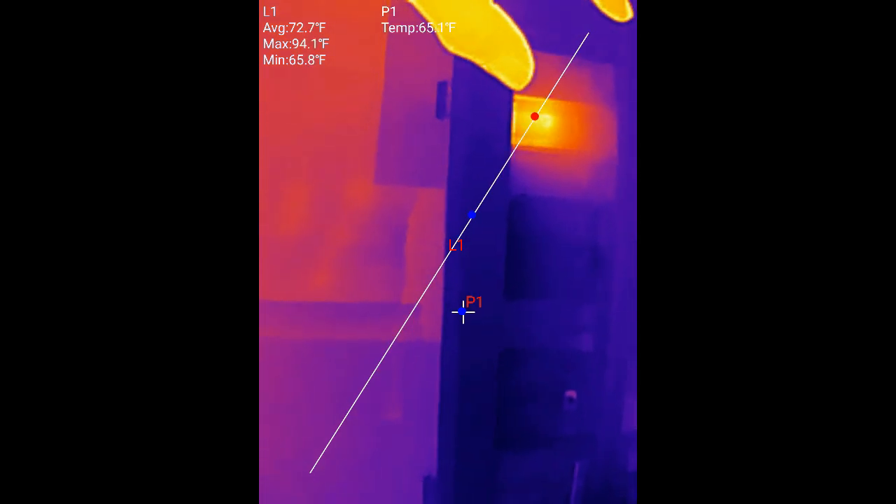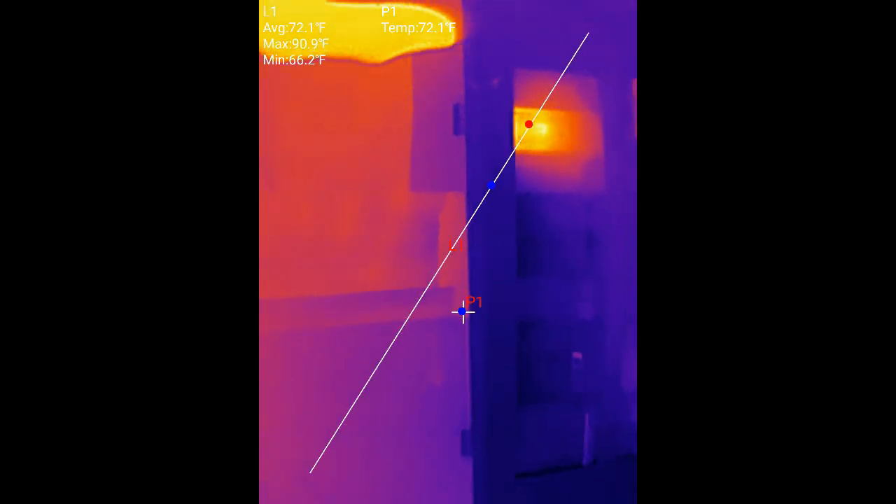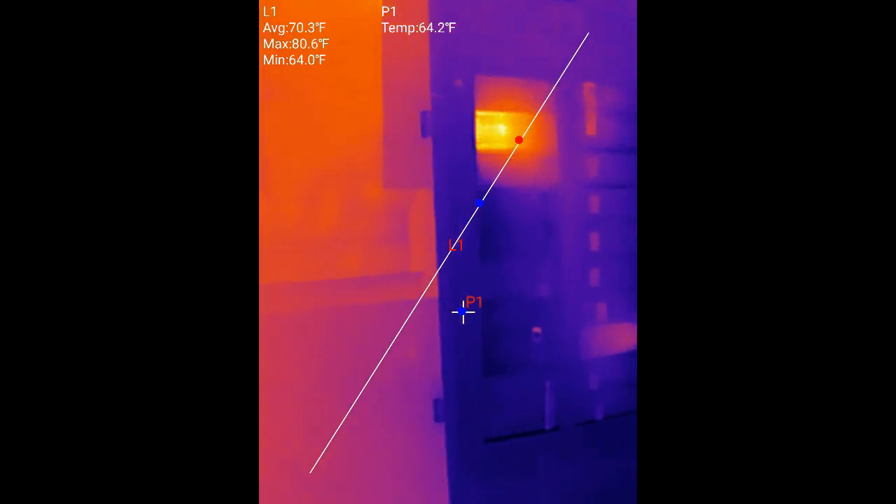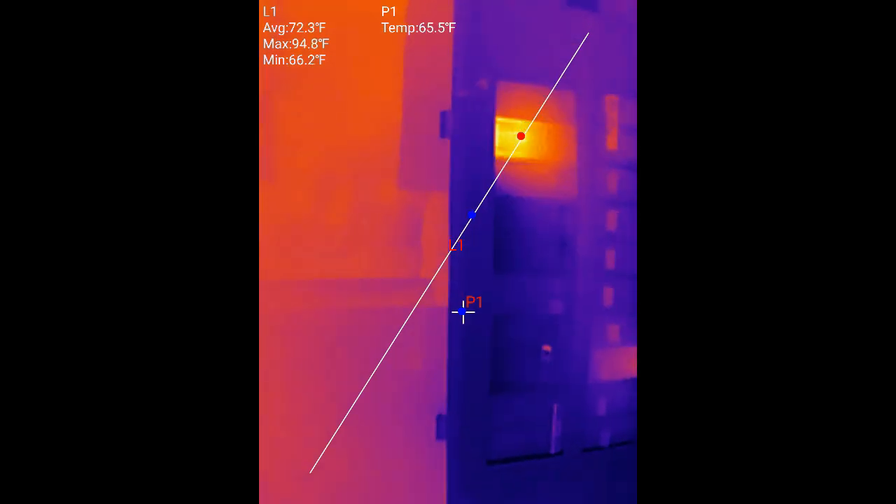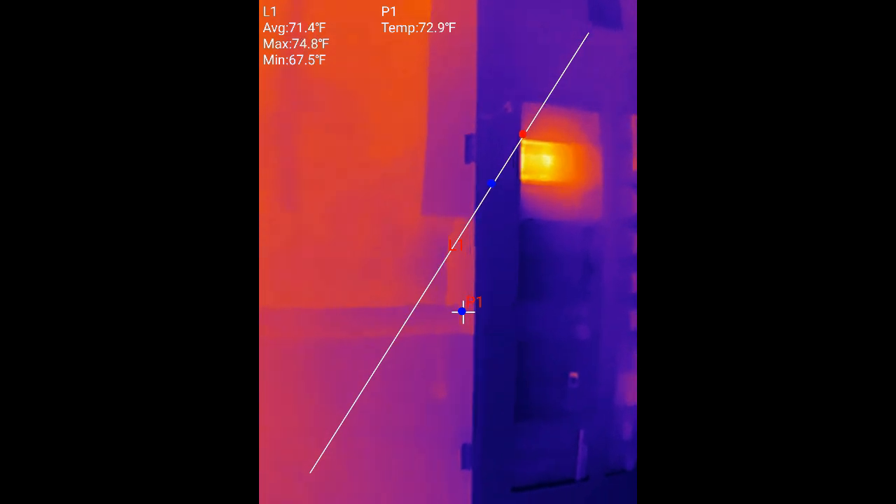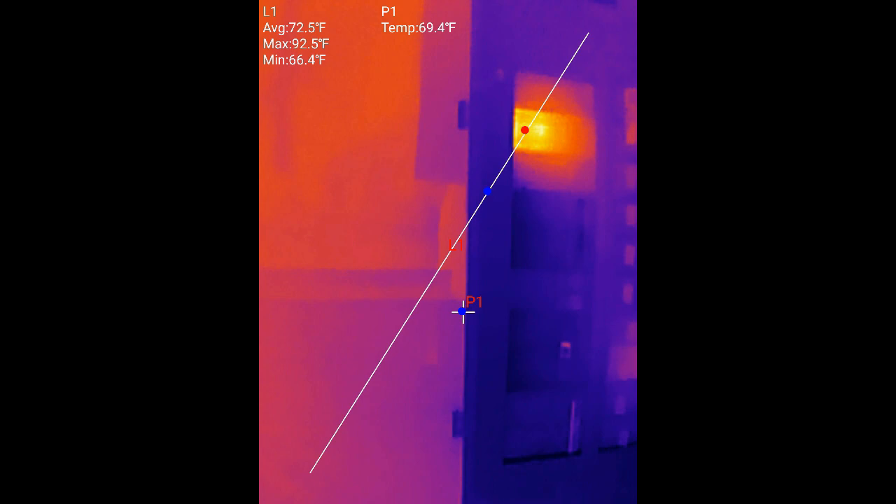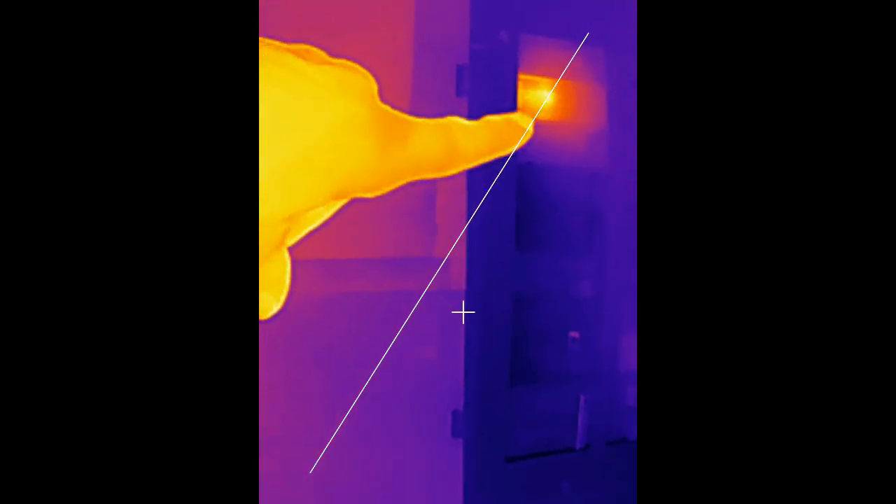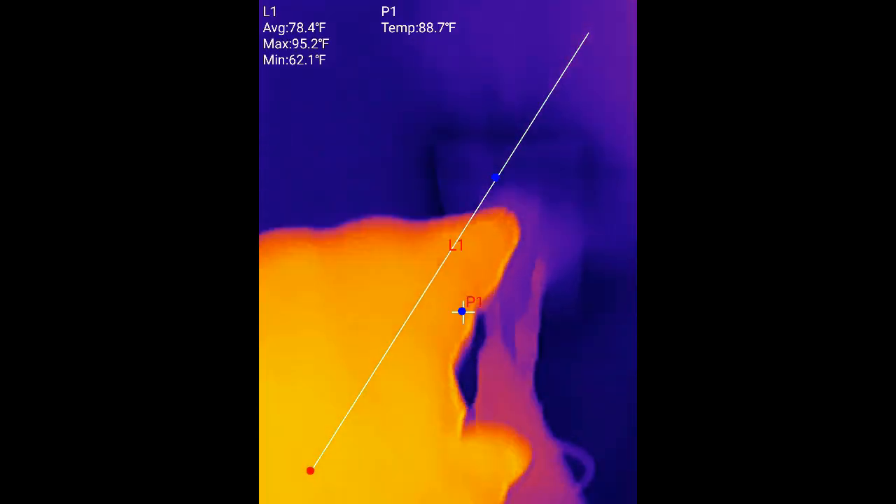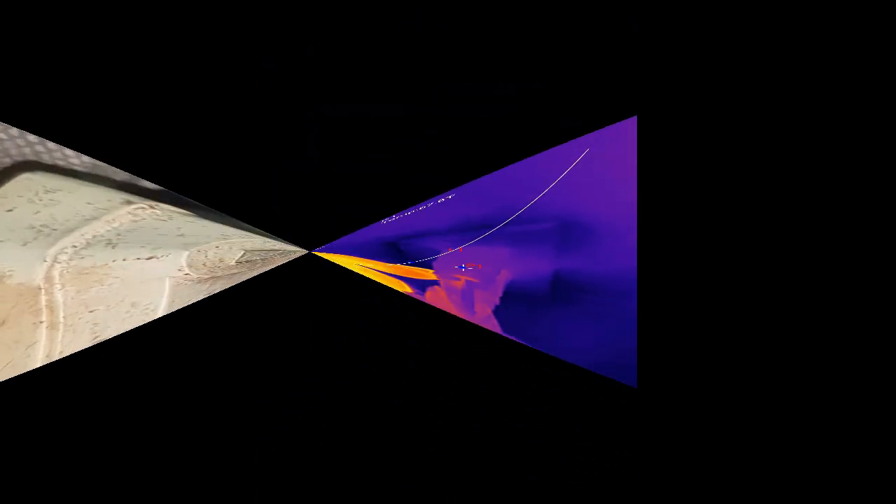They can build up electrolysis between the contacts. They use metals that are supposed to reduce that, and they're pretty good at that. But ultimately, anytime you make a contact that isn't a direct soldered or welded connection, you're going to have a point where you're going to develop heat. So that means breaker points, sockets, and extension cord ends.